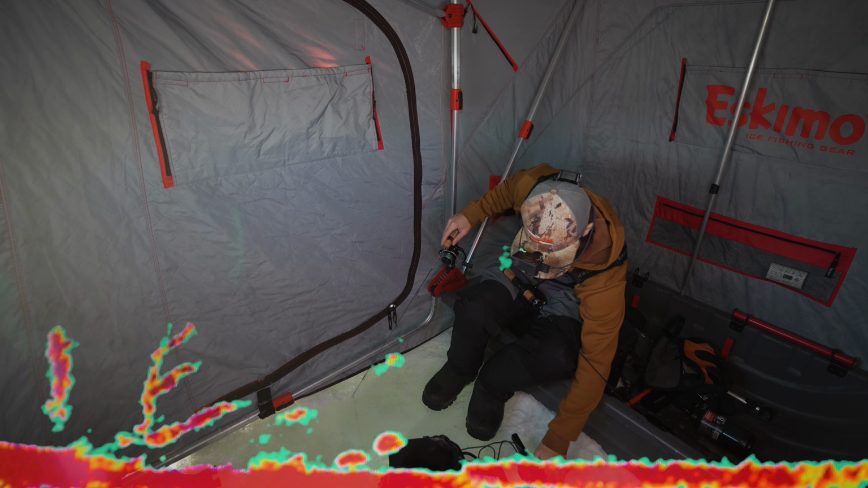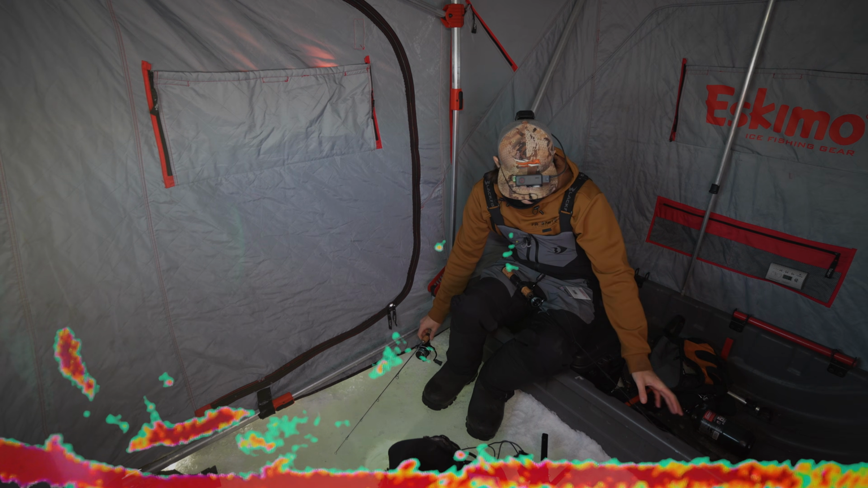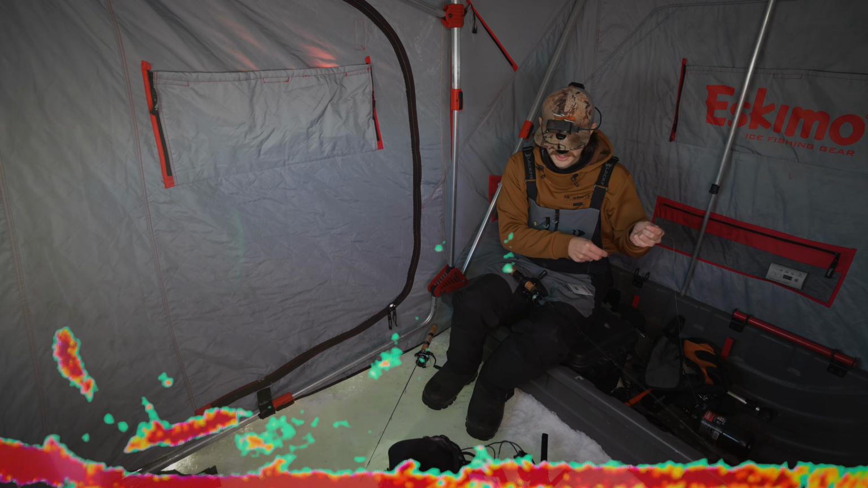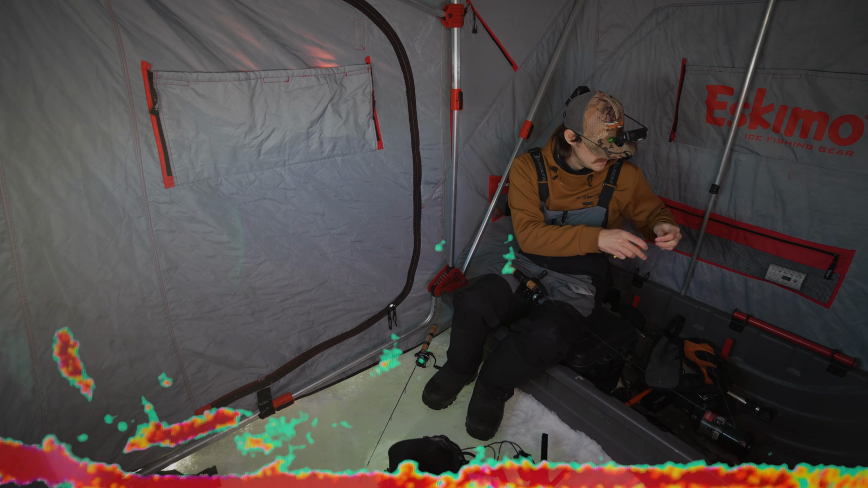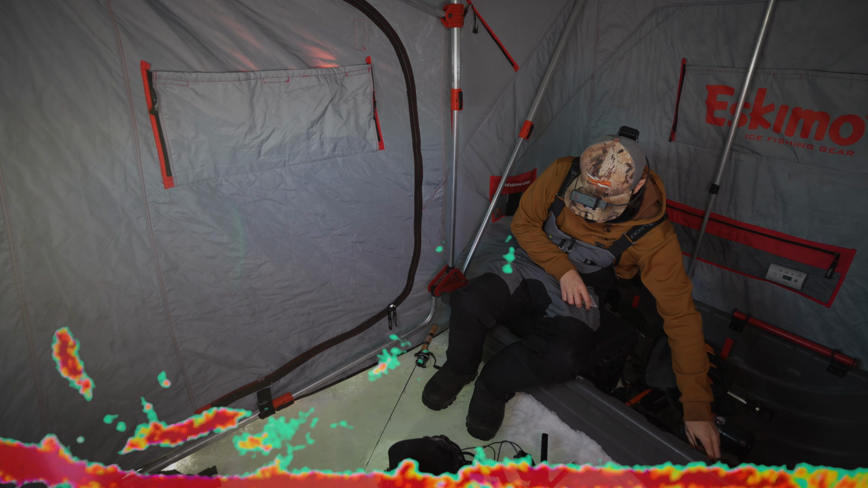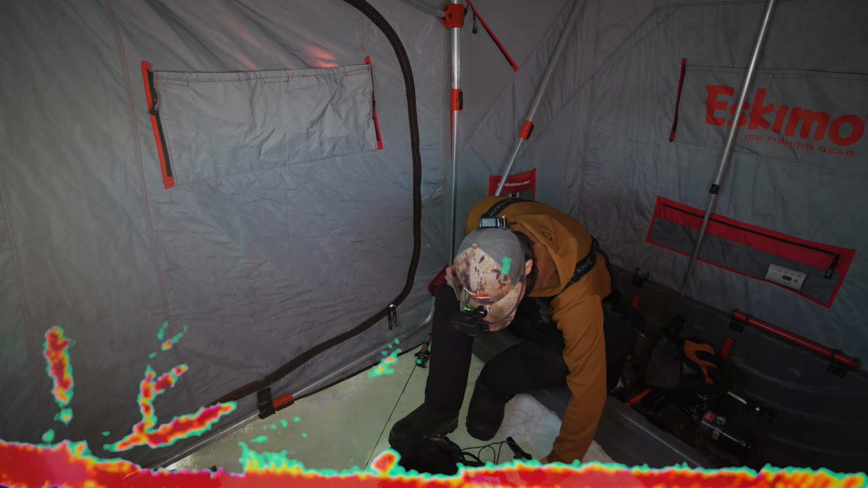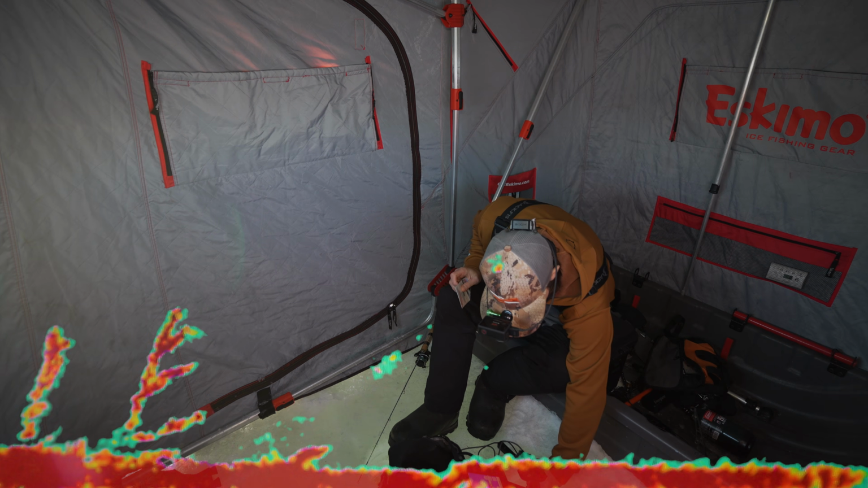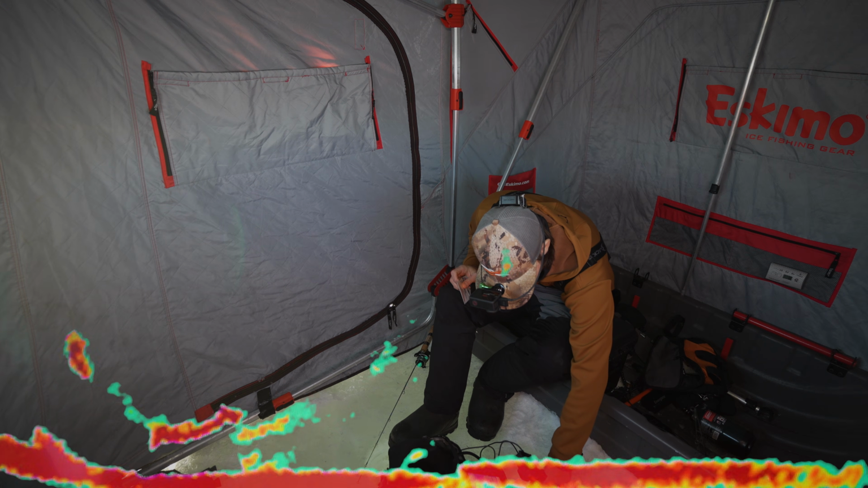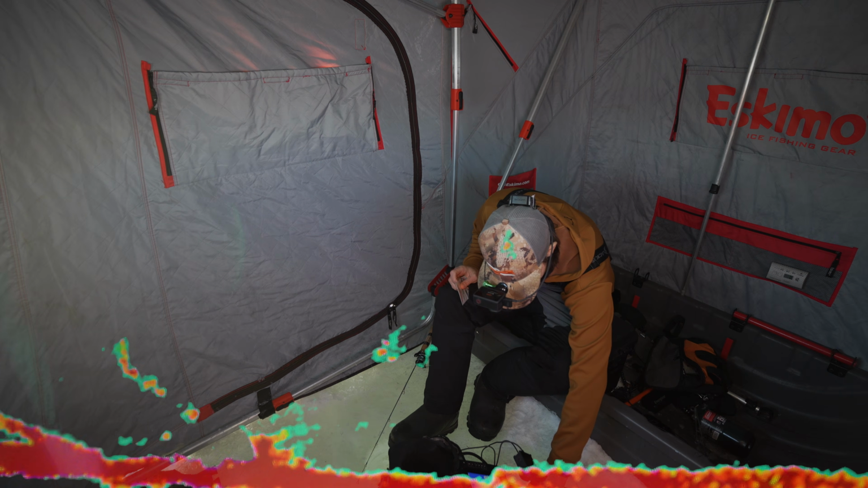I don't know how much you guys can actually see on this, but that was a huge crappie. About 5 or 10 minutes ago I had what I think was a giant walleye come through. So right now I'm sitting on a tree that's about 10 or 15 feet long. It's right under me. This whole area is just filled with these trees and it seems like every single one of them has fish.